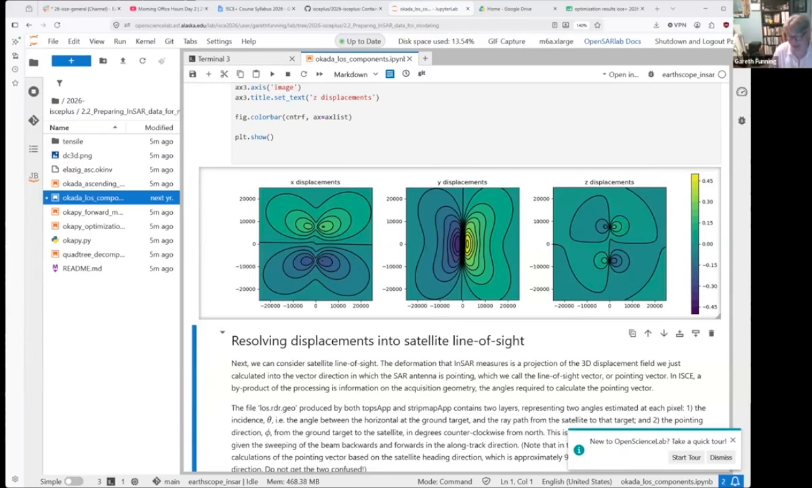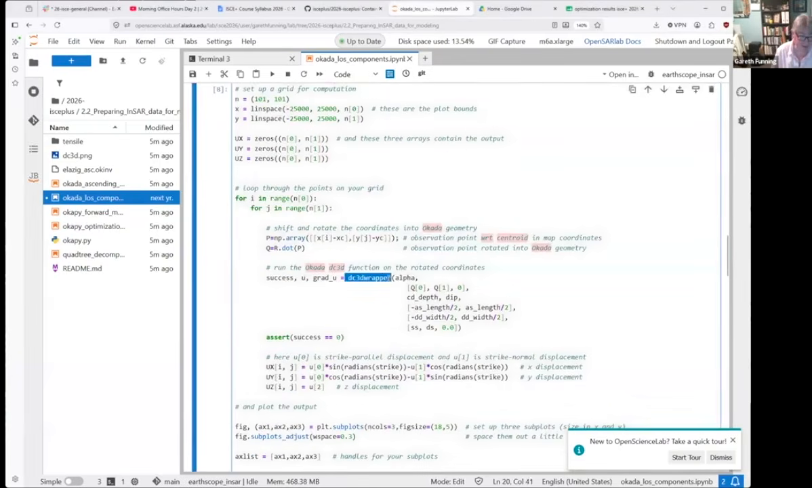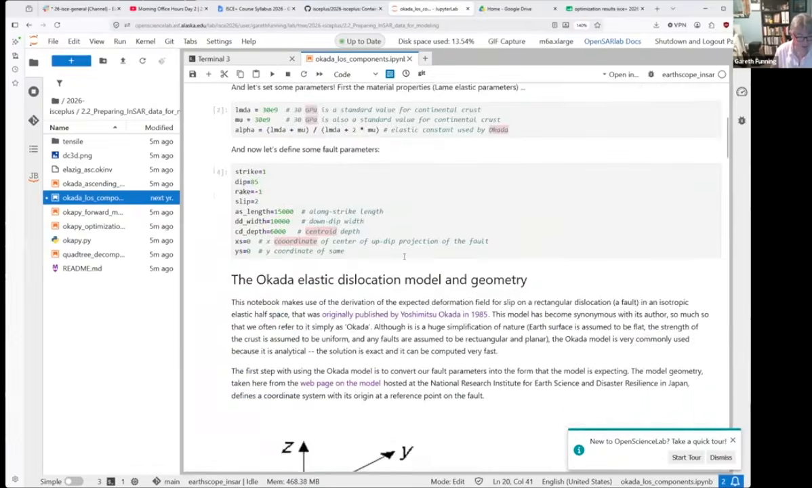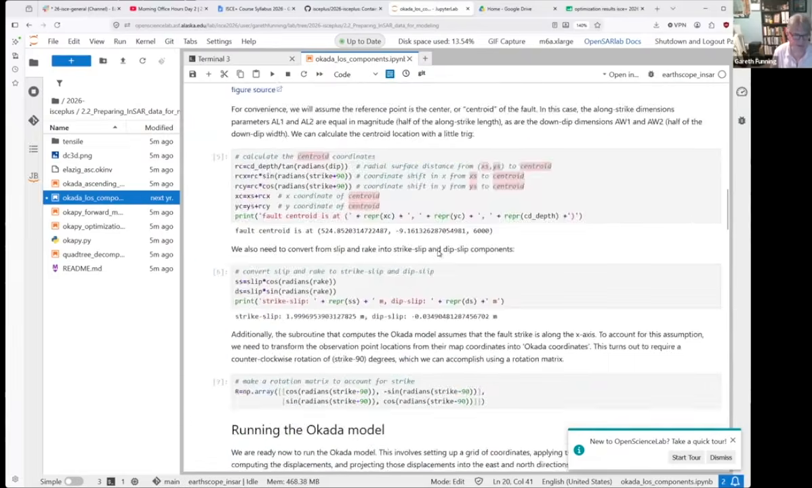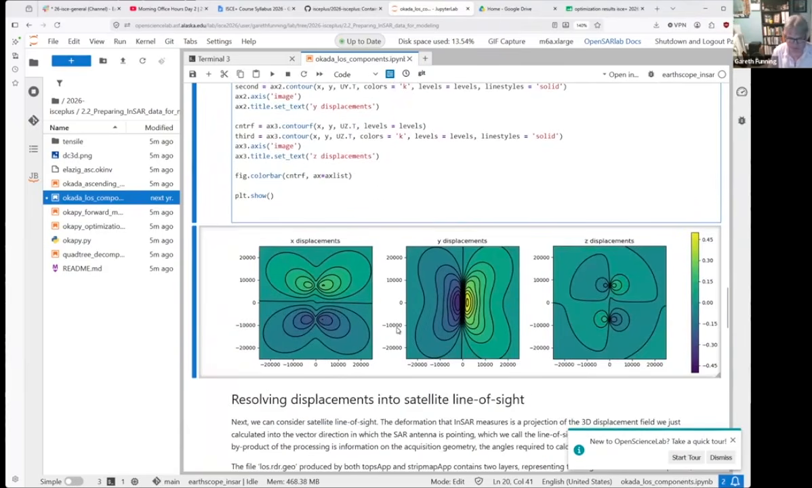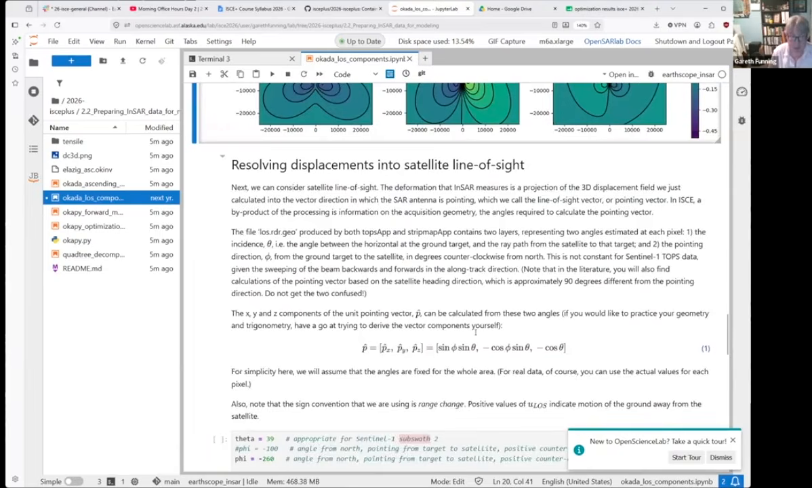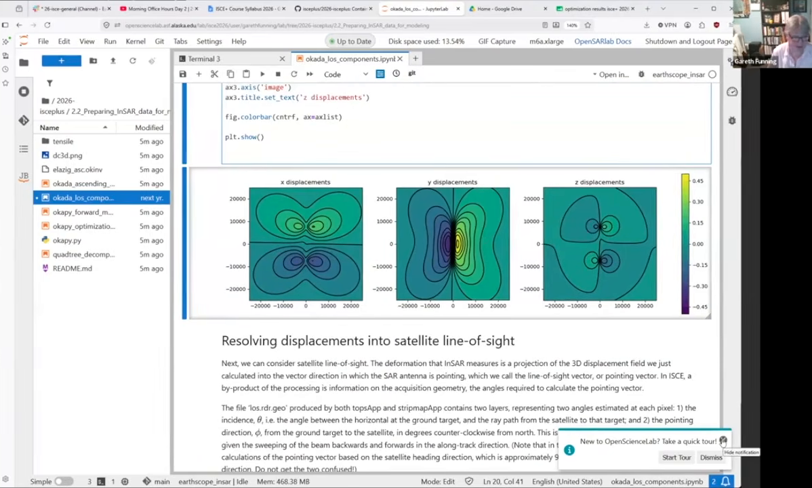It's not nearly as simple as Mogi, where you have two equations that you can evaluate very, very quickly. That's why it's set up where it calls this thing called DC3D wrapper, which is part of this Okada wrapper package. That's a subroutine that will calculate displacement based on the numbers you feed it. There are 9 input parameters, remember, so of course it's complicated.